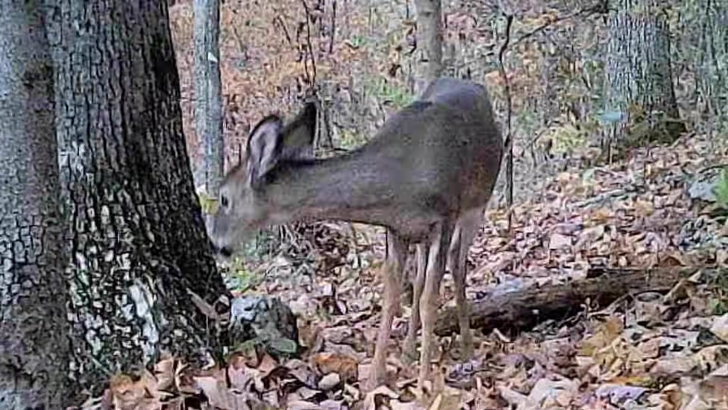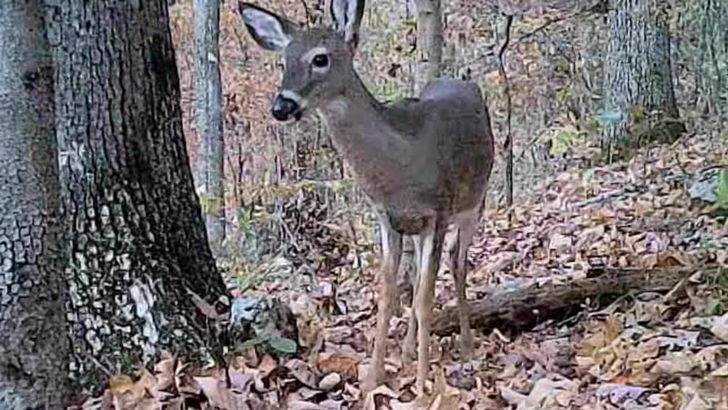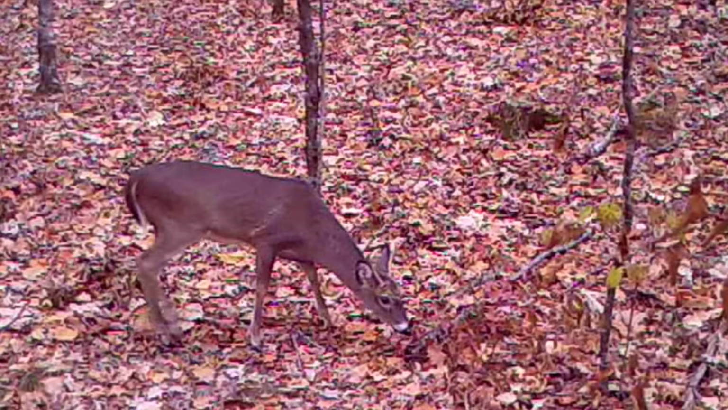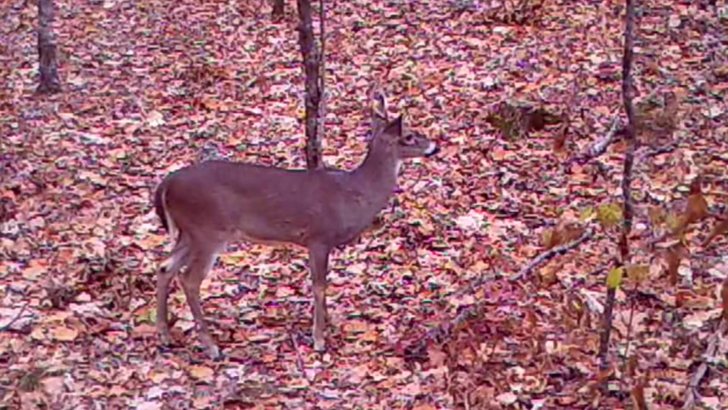And another day unfolds. The little does and the little fawns that's growed up, they're gonna get a taste of winter. And the little old young bucks, they just mosey around the woods again.